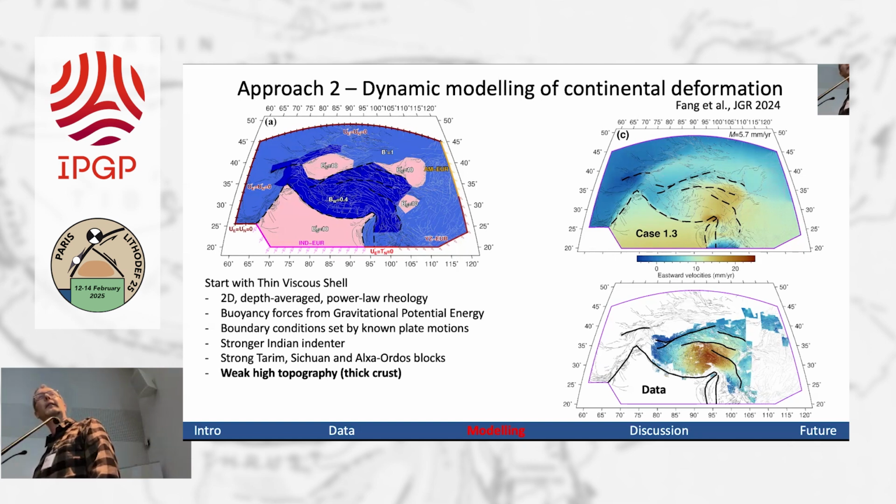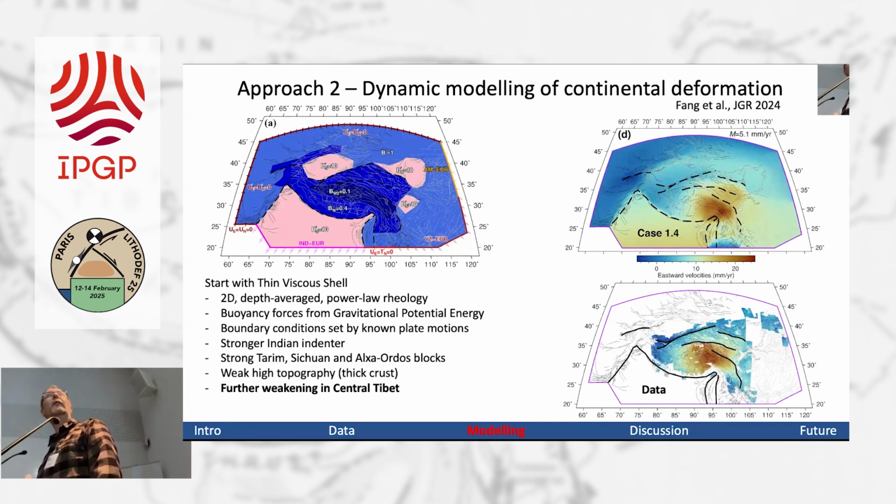I think the really striking observation here is this strong gradient in eastward velocity, and the fact that it extends all the way from the arc up to the Kunlun fault. I think that's quite a challenging observation to reproduce in these models. If you put in further weakening in central Tibet, you can start to approach it, but it's not an entirely satisfactory fit. The misfit here is about 5 millimeters, not bad for a relatively simple model, capturing some of the information there, but not everything.